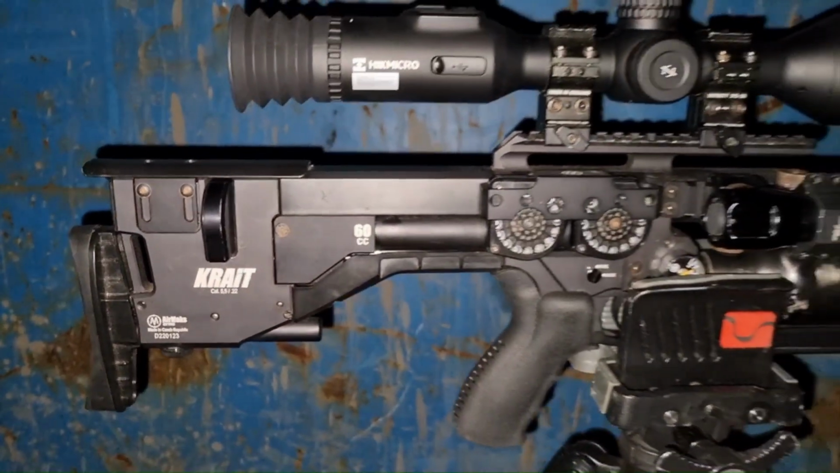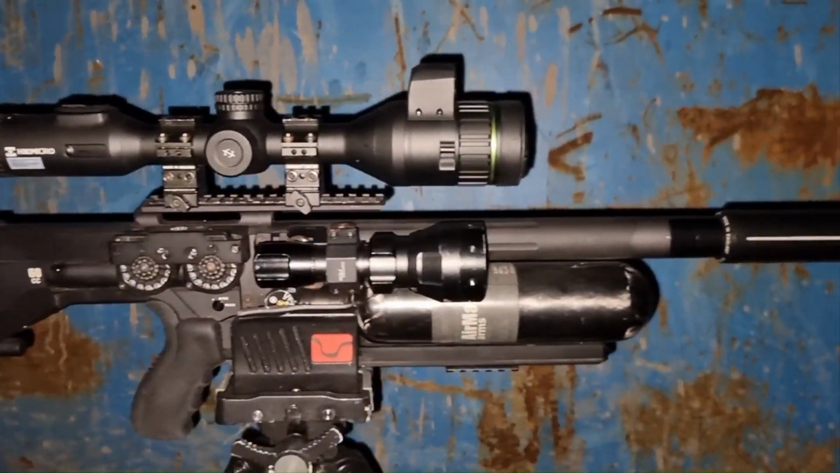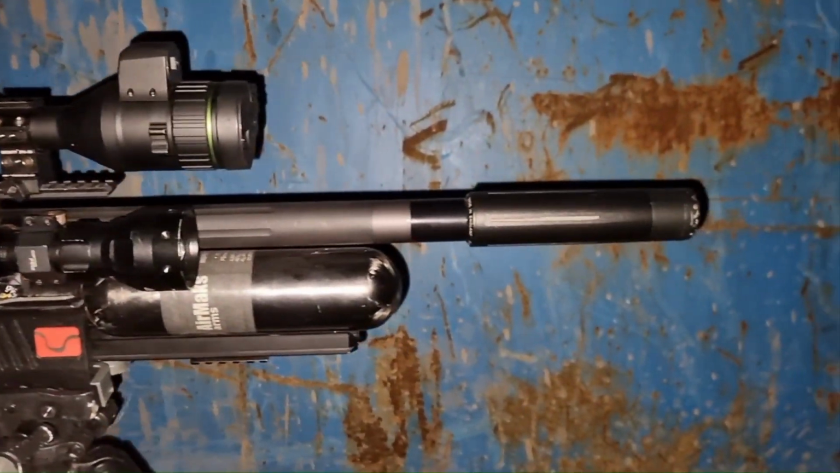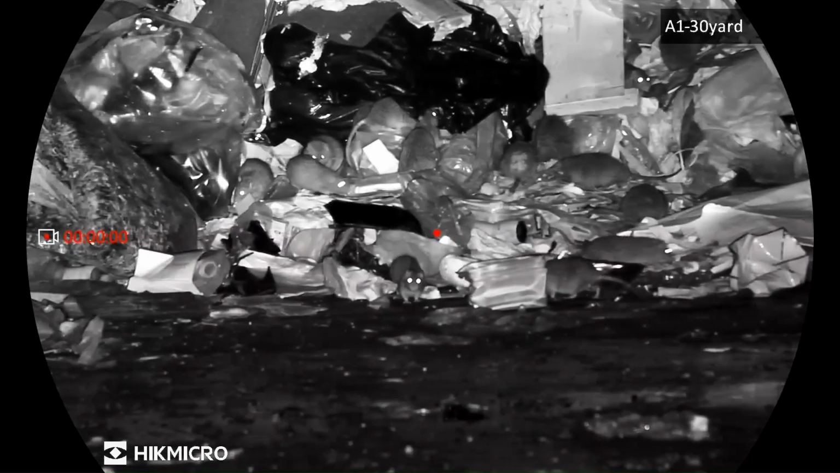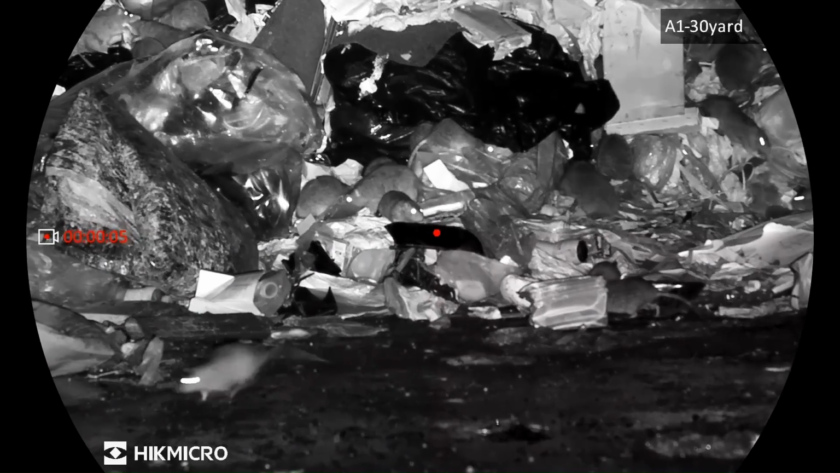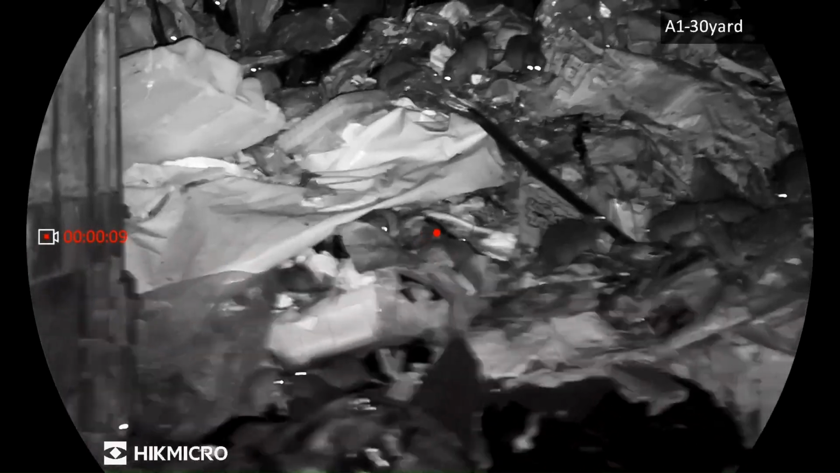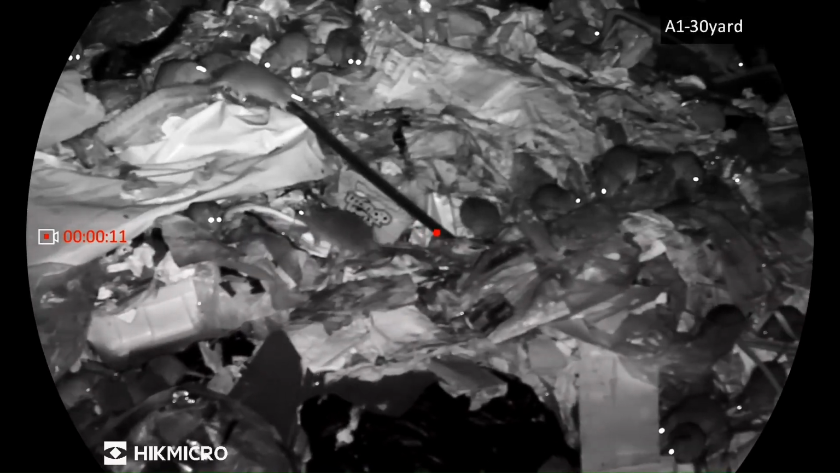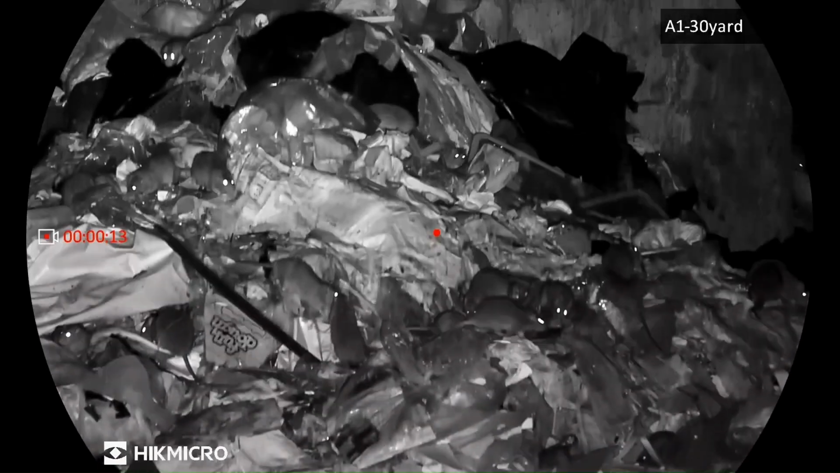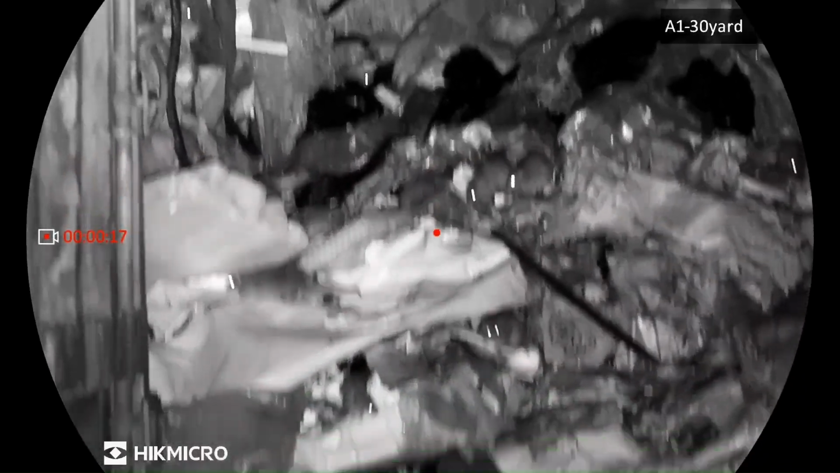So we'll give an introduction to the stuff that we're using. We're using the Air Arms Krait L in .22, and on top of it, it's the HIK ALPEX 4K. As you can see in this video here, just showing you the amount of rats, the picture quality through the scope is brilliant, absolutely crystal clear, and it is a pleasure to use. We're using it for hours on end.